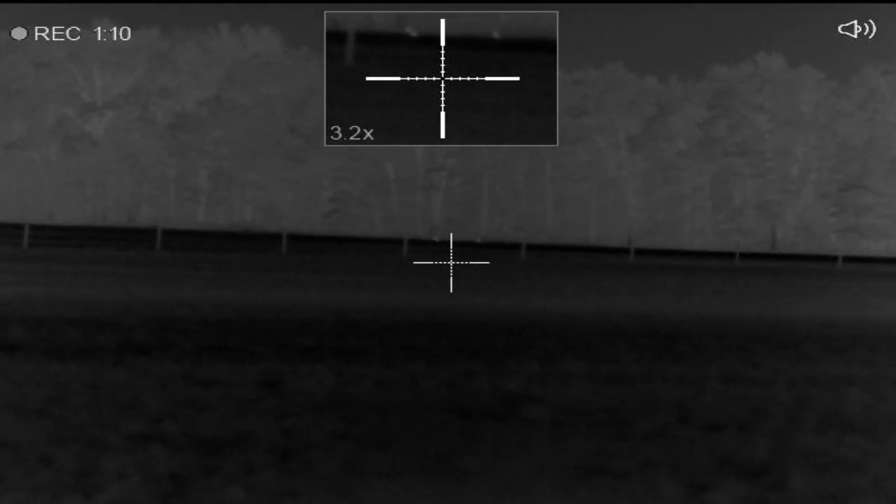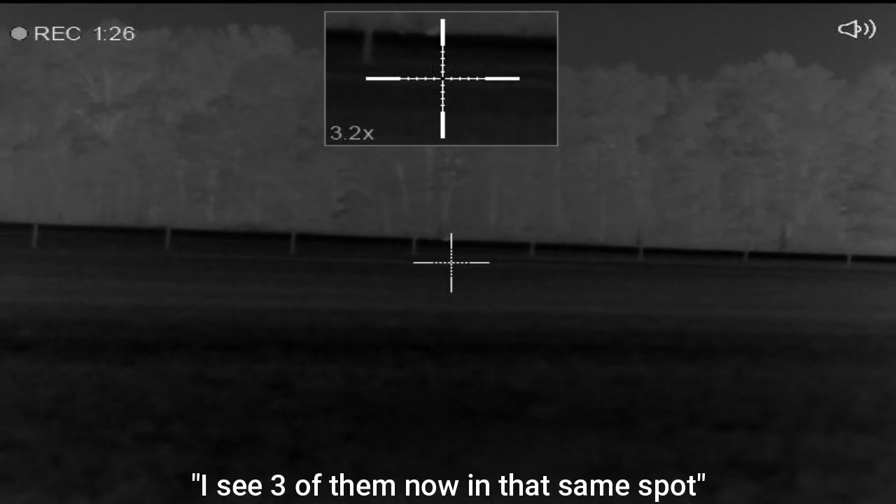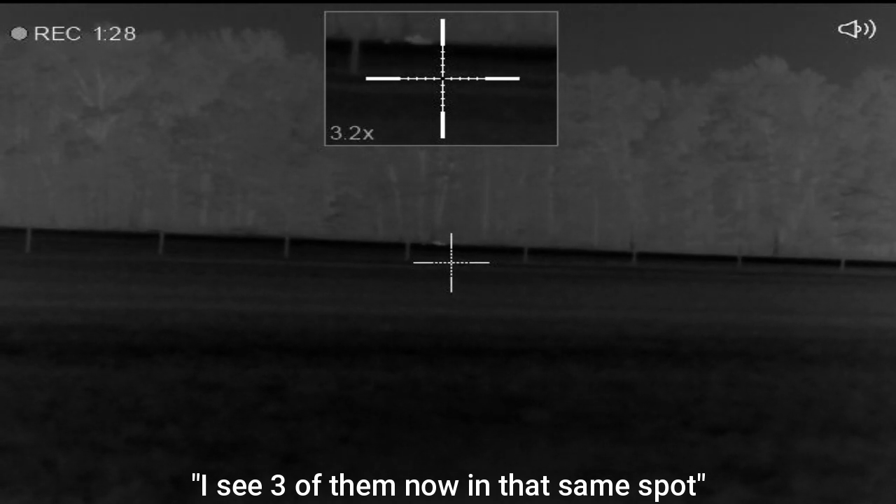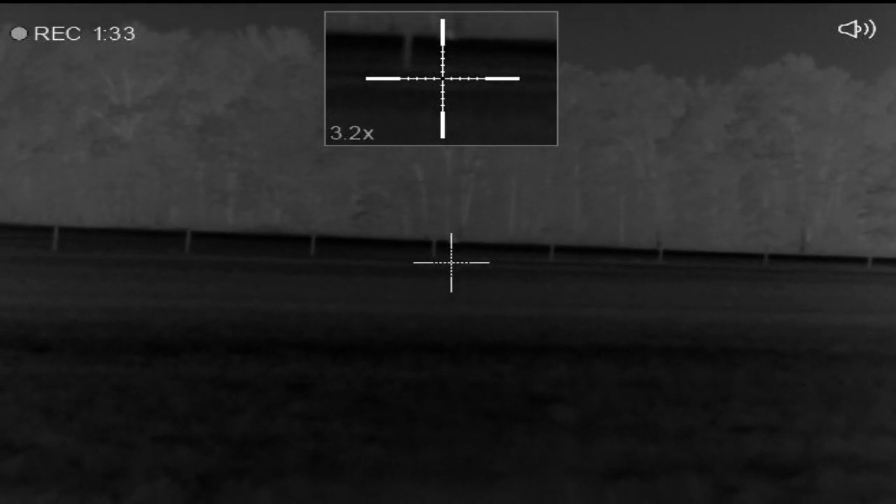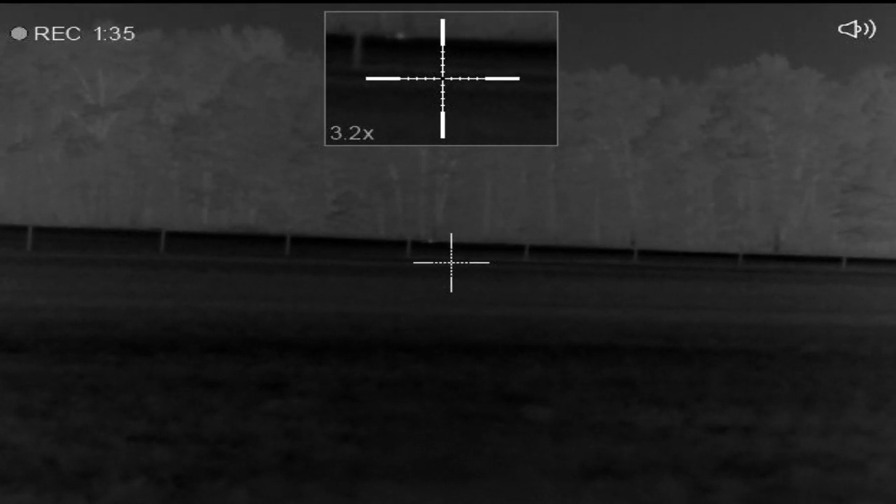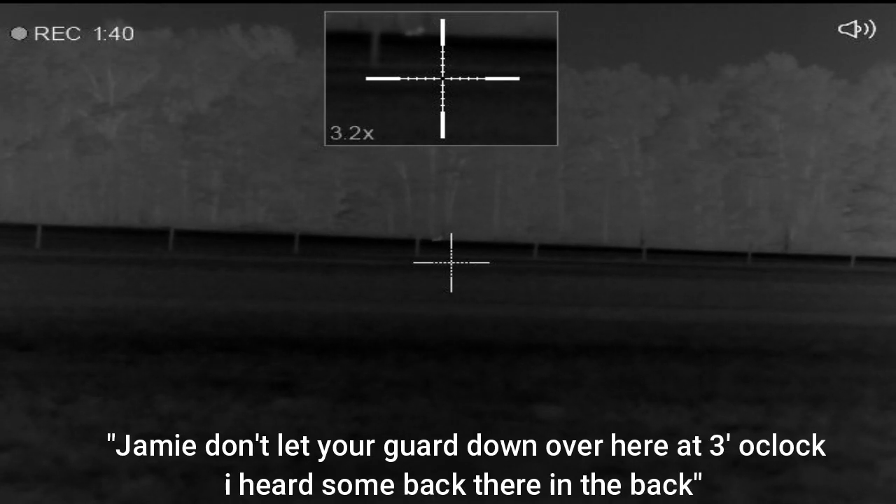These coyotes are waiting on the boss to show up. Apparently they're going to be joined by the 3rd coyote here. See 3 of them now in that same spot. Gonna hit him with some coyote in distress again, try and convince that ringleader that something's going on over here, try to bring the trio over for a shot. Jamie, don't let your guard down over here at 3 o'clock. I heard something back here in the back.